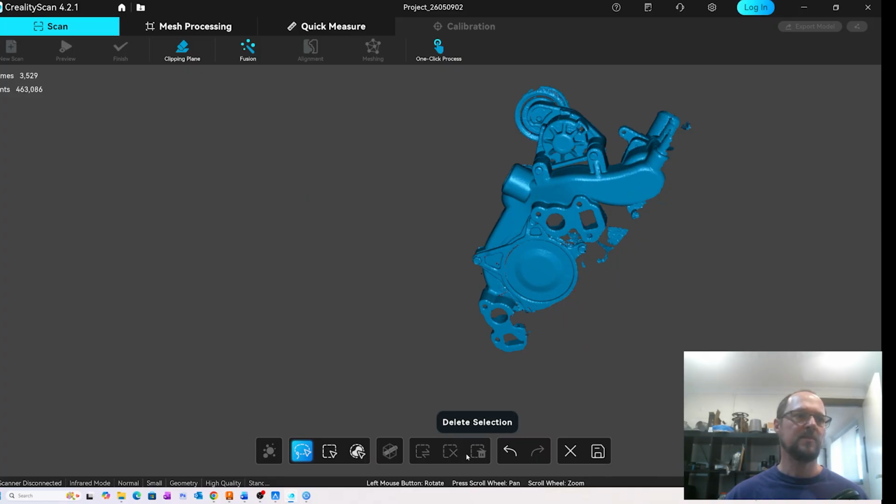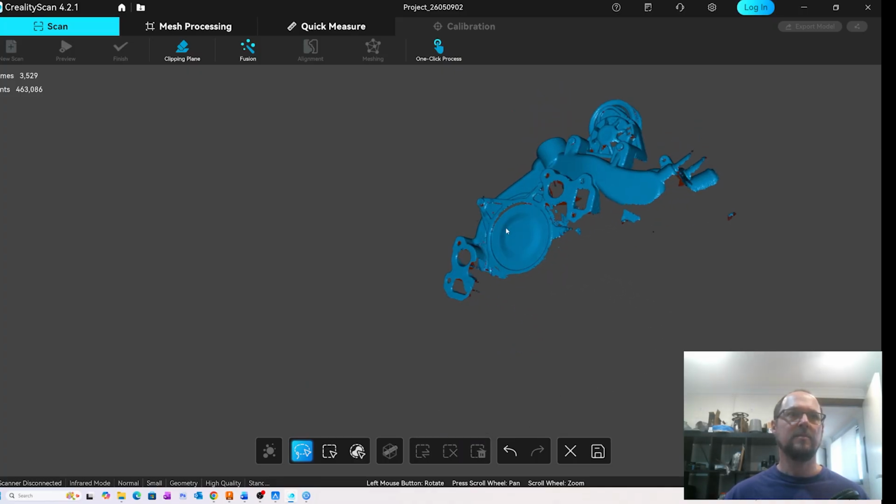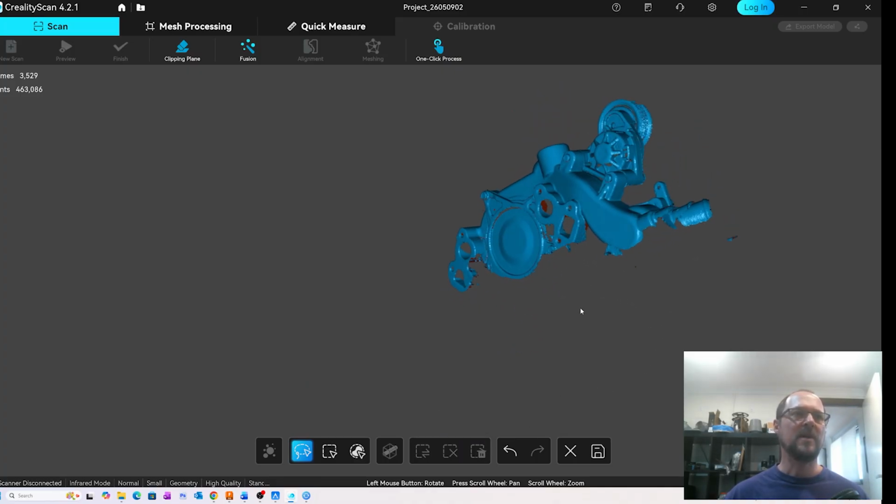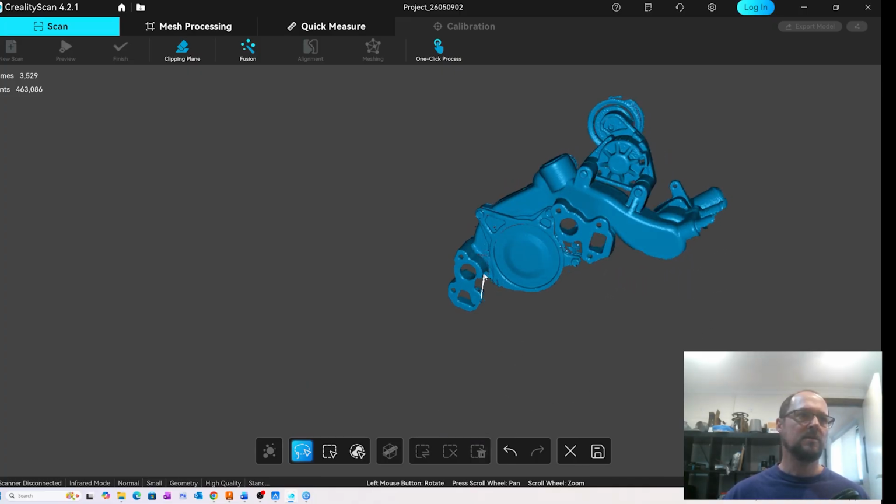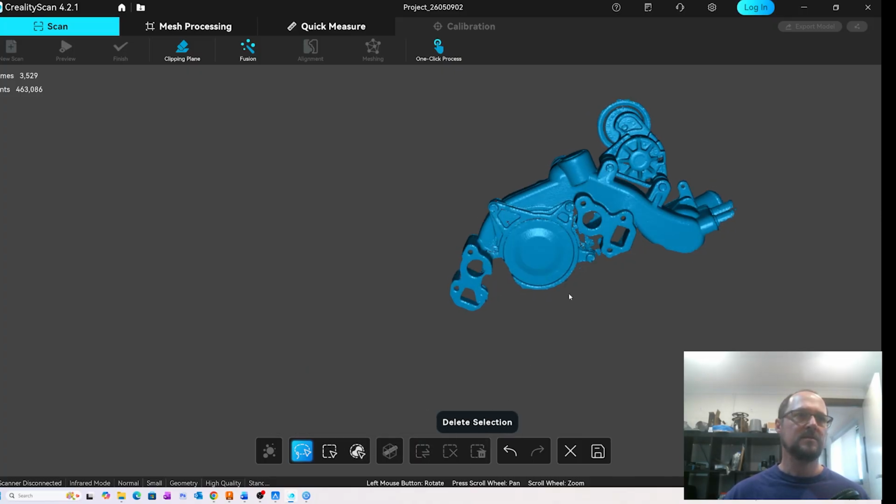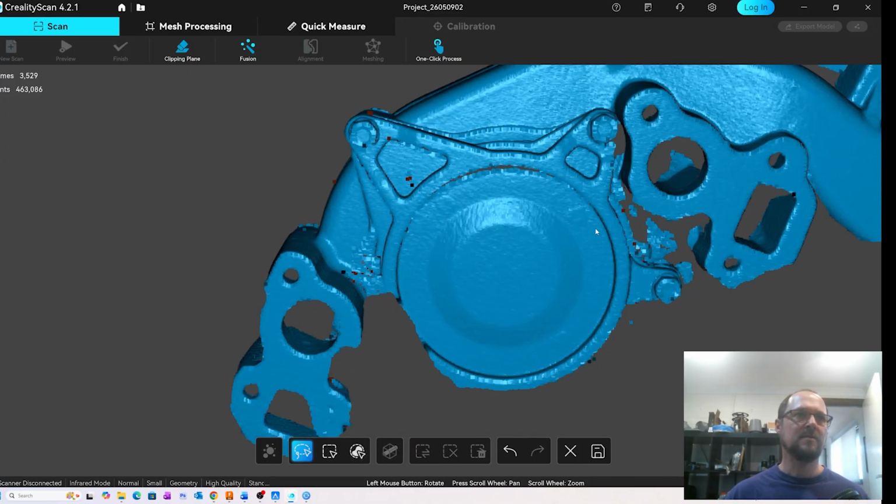Get rid of some of these loose parts because I've got multiple scans of this object from different sides, but I want to get the best possible outcome, and that's something that's really important to remember when you're scanning. It's critical to take your time and get as many scans from different angles as you can, and you don't have to capture everything in one massive scan.